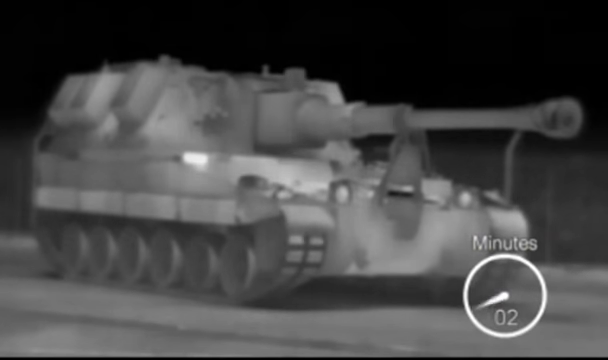But what happens when it starts up? From this image we can tell it's not been used for some time as the exhaust and engines aren't hot. But start it up and very soon the thermal image changes completely as heat from the engine and hot exhaust dissipate over the frame of the vehicle.